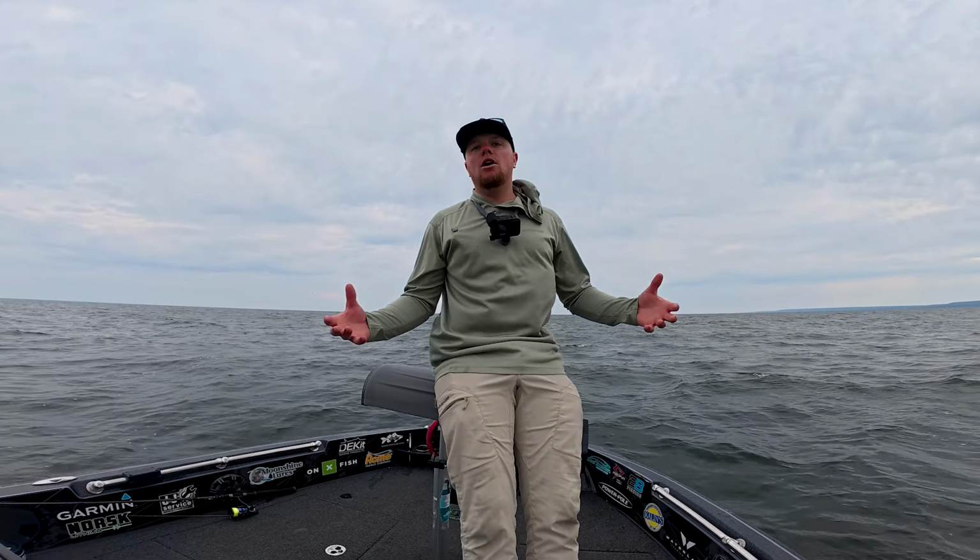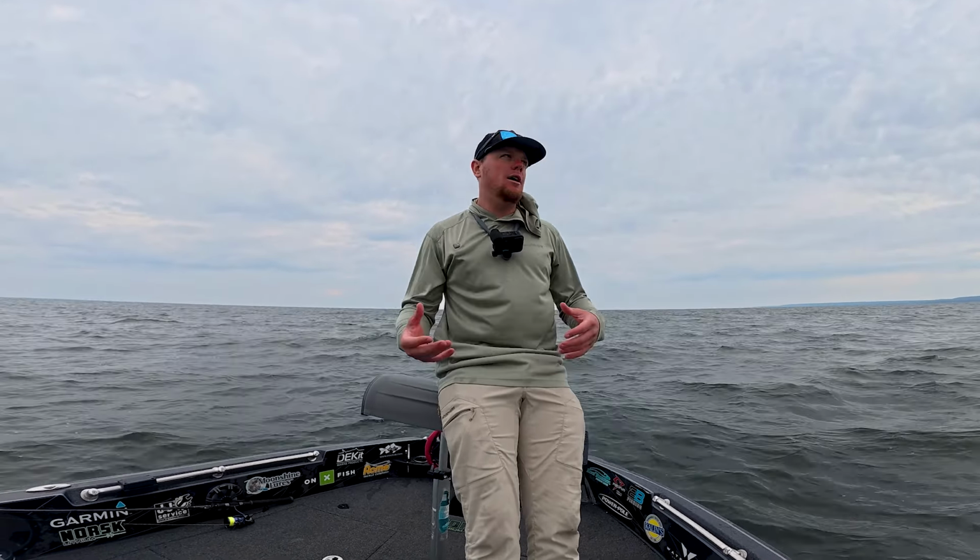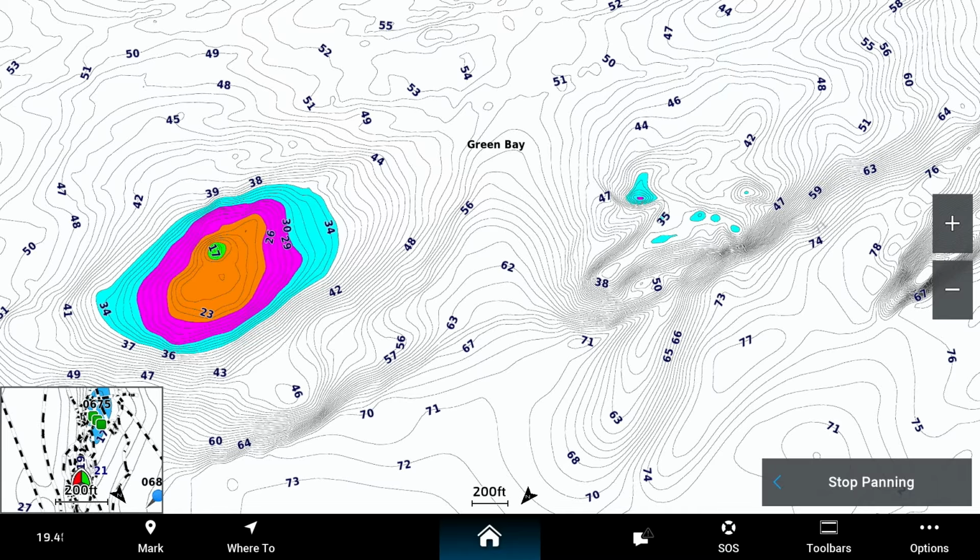Green Bay, with as large as it is, actually fishes pretty small. There's actually a lot of water out here that is unfishable, if you will. And with that depth shading, you're going to be able to highlight areas that you should be looking to target and eliminate a lot of that other dead water. So if we jump up on my graph here, I actually have it highlighted on just a random area, but this is very similar to what we are fishing today.